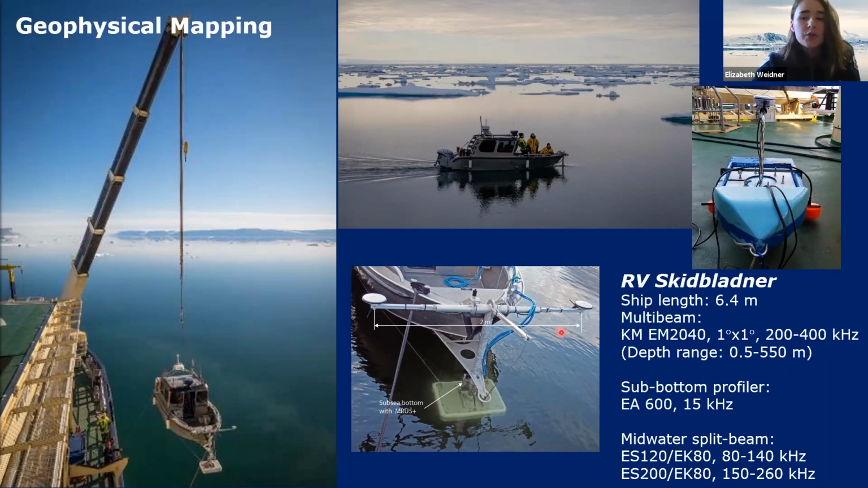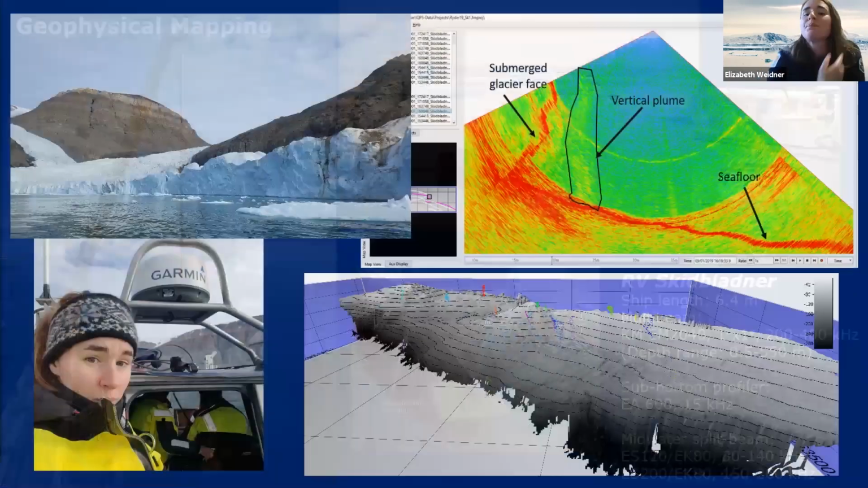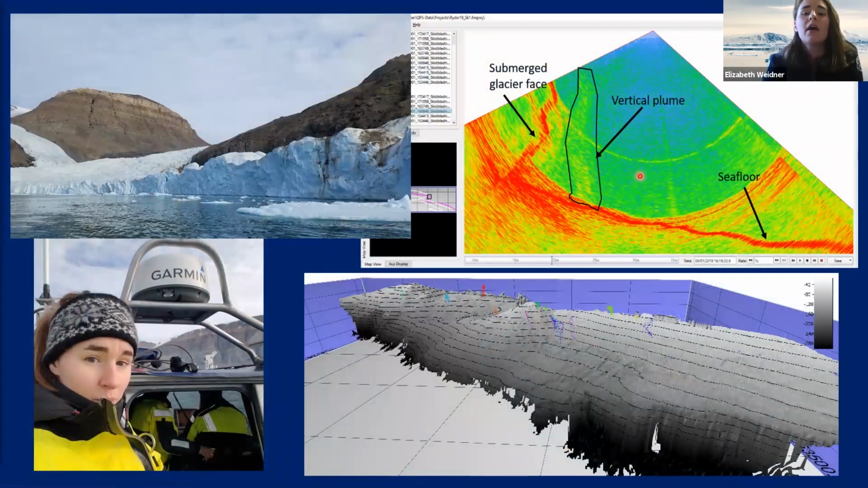In addition to the multibeam, we pulled behind us this little fiberglass towfish, and that carried a sub-bottom profiler and two broadband split beam transducers, the ES-120 and the 200. And I was lucky enough to be part of the Skidbladner deployments. So we deployed Skidbladner mainly at some outlet glaciers in Petermann Fjord. This is a photo I took. This is Greenland, and you see the glacier coming down and terminating in the marine environment. So this marine terminating glacier, the glacier face is in the water.